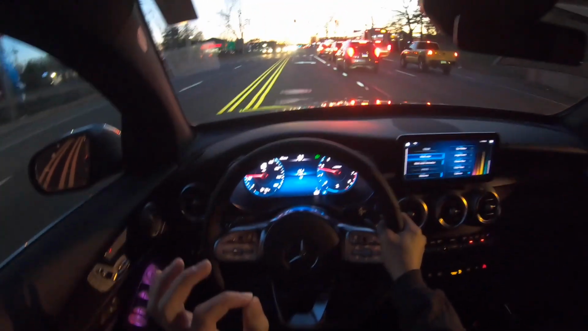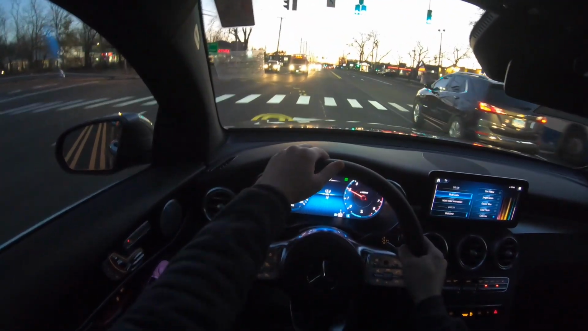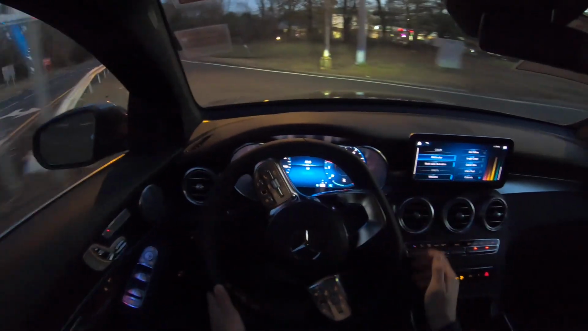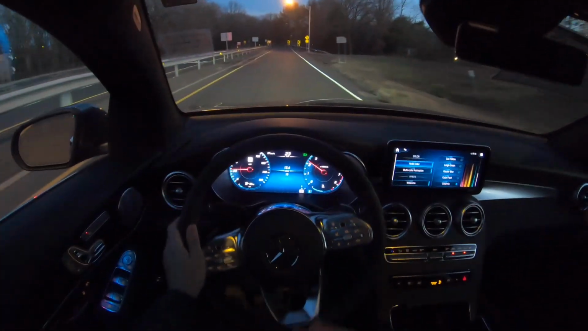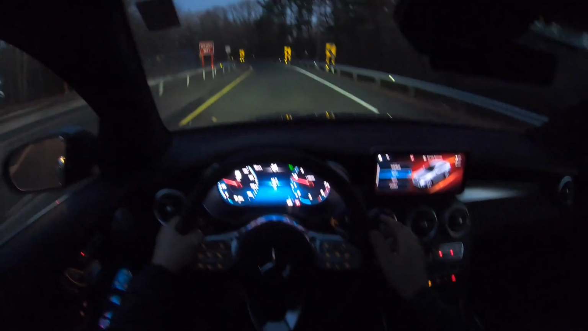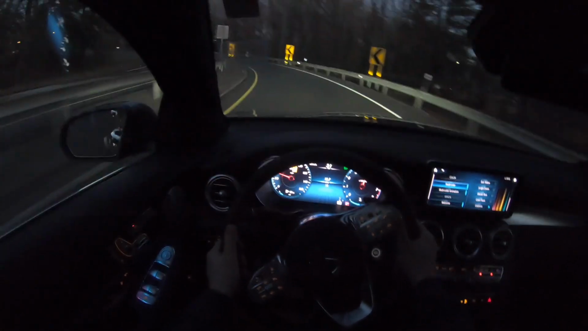But definitely this SUV is well isolated from the outside, so you really can't hear the outside that much. And I love the fact that the steering wheel is flat, so getting in and out is very, very nice. Let's go ahead and put it in Sport Plus, manual mode, downshifting, second gear.